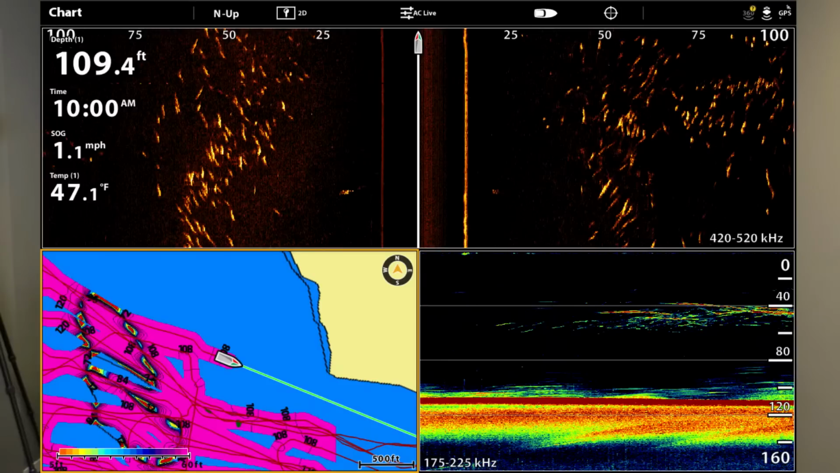Now, one thing with that side imaging, like I said, I'm fishing very clear water and those fish are flaring away from the boat. But a lot of times, too, kokanee don't just swim left and right when they're sitting on the surface. They will swoop down underneath.